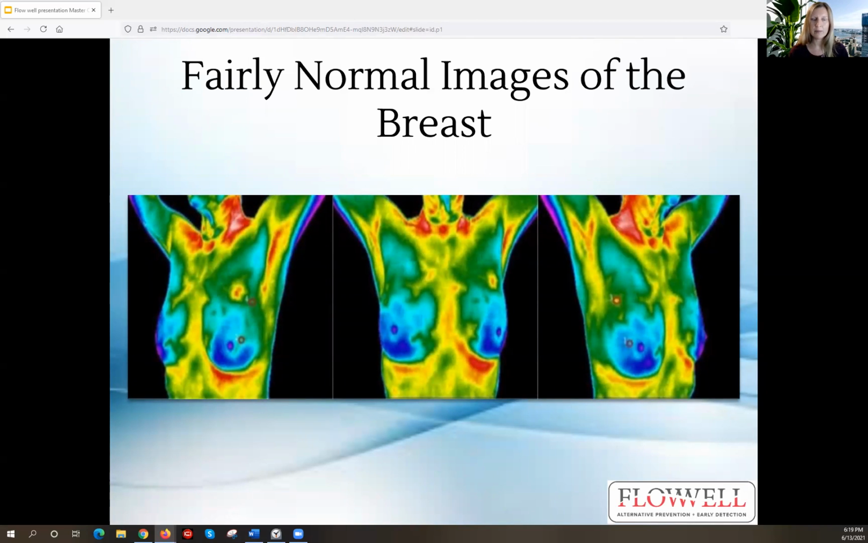Here are 3 of the images that we take for the breast series. We actually take 6 for the breast series. On the left here, we have the left oblique shot, then we have the anterior shot of the front of the breast, and then the right oblique shot. So what we look for from the right to the left side of the body are the differences in temperatures. And our interpreting doctors, our PACT thermologists, have come up with normal to abnormal limits. And many thermologists throughout the world adhere to those standards as well.